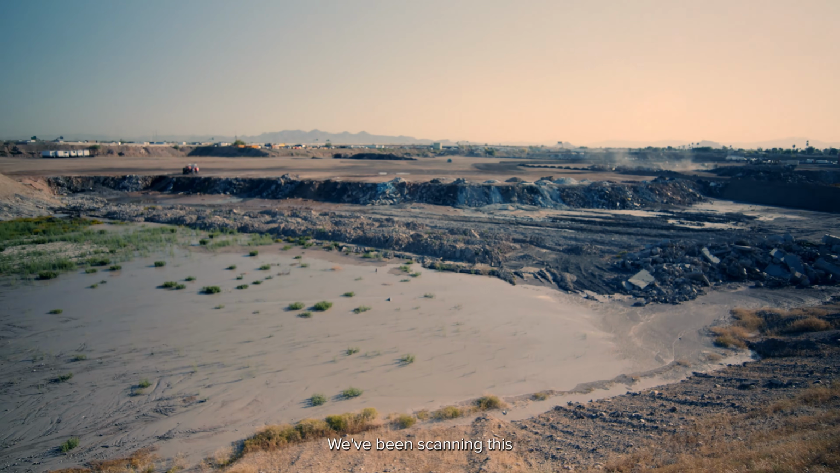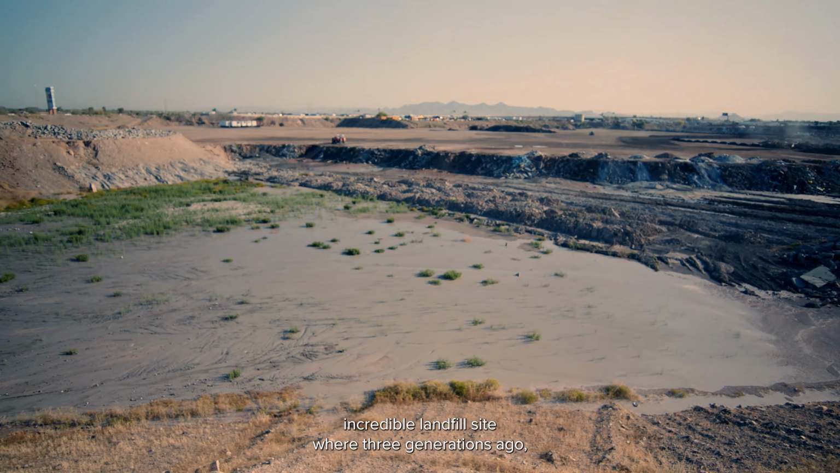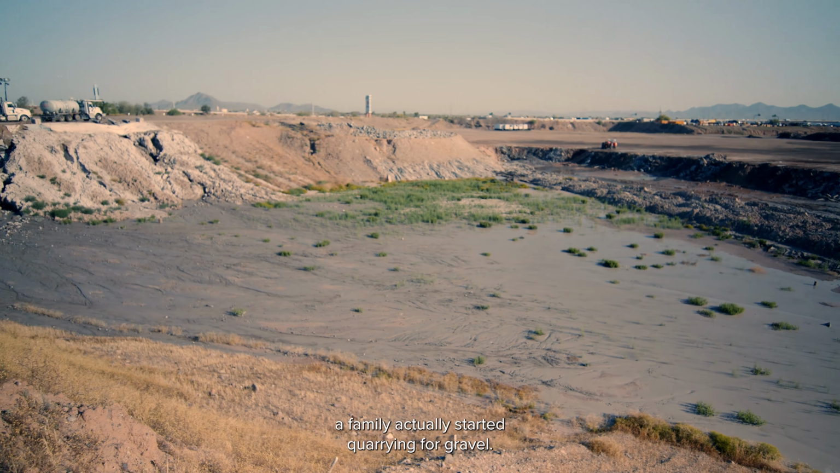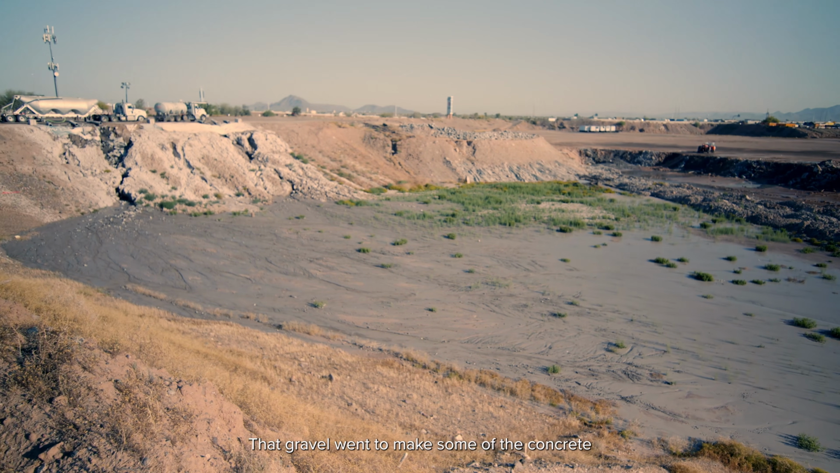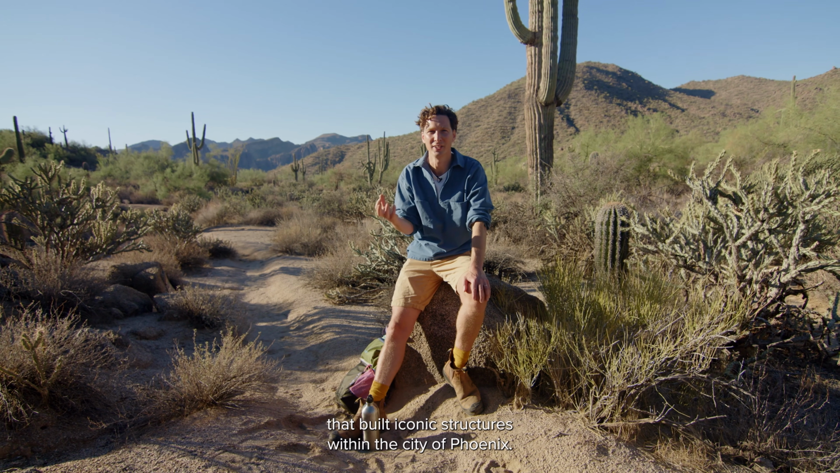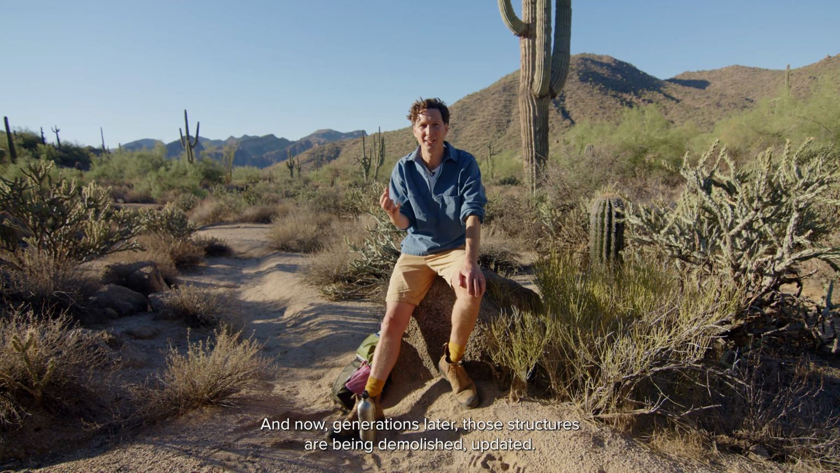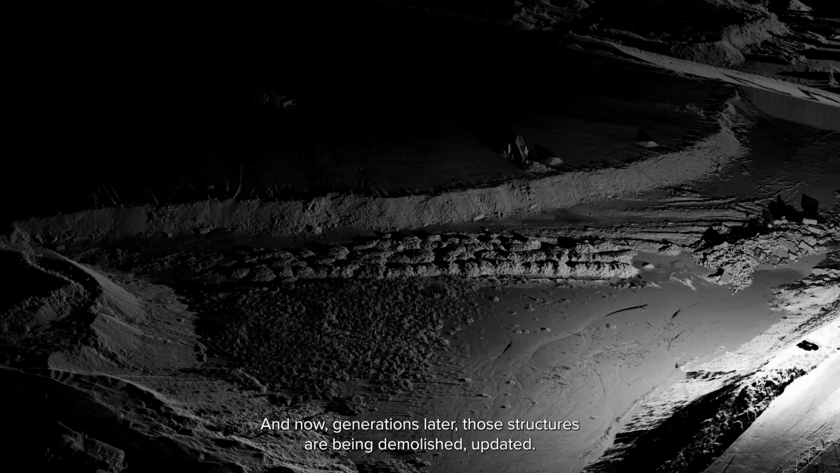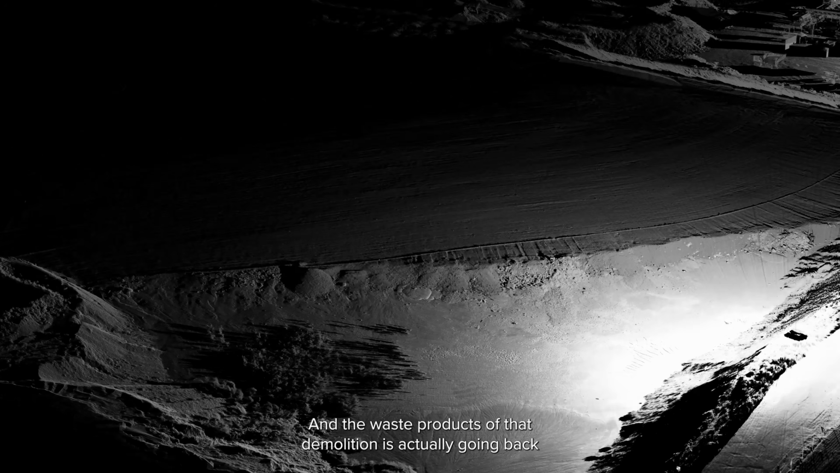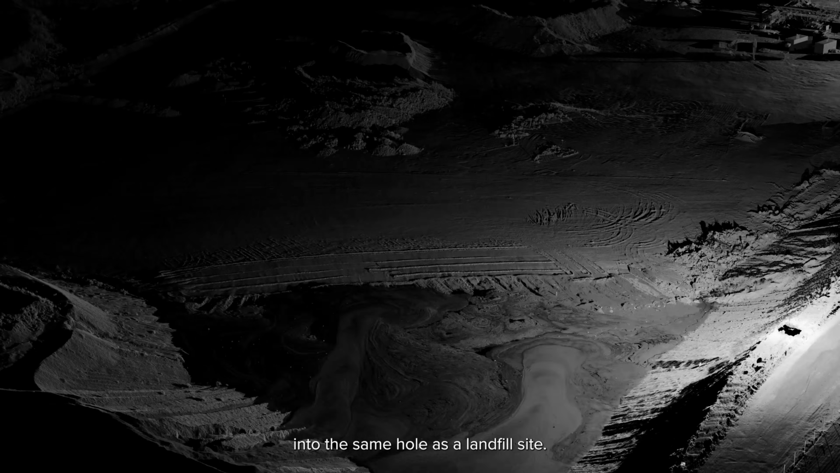We've been scanning this incredible landfill site where 3 generations ago, a family actually started quarrying for gravel. That gravel went to make some of the concrete that built iconic structures within the city of Phoenix. And now, generations later, those structures are being demolished, updated, and the waste products of that demolition is actually going back into the same hole as a landfill site.